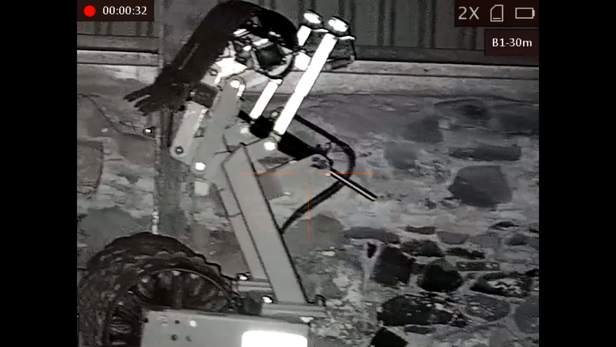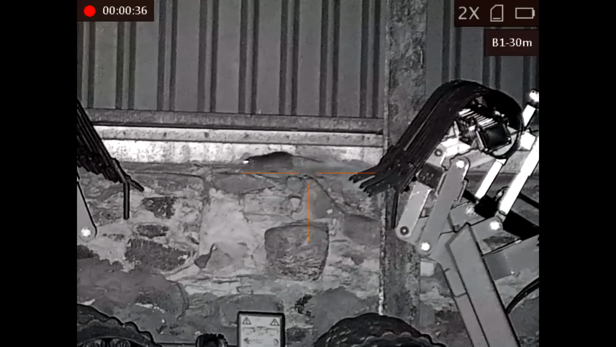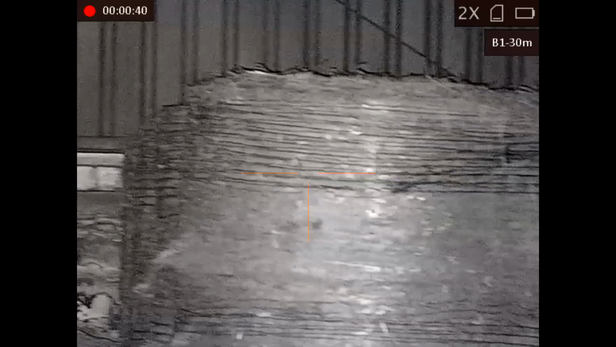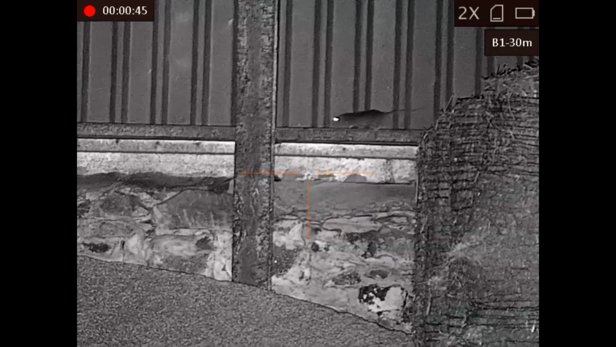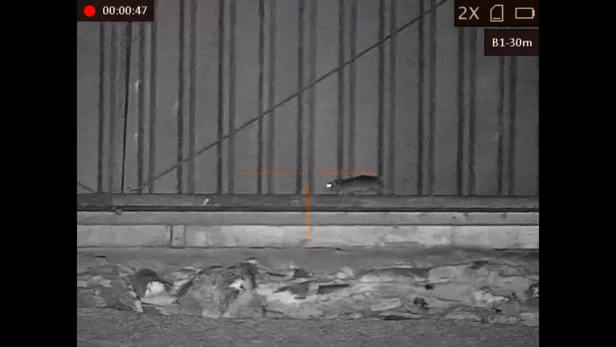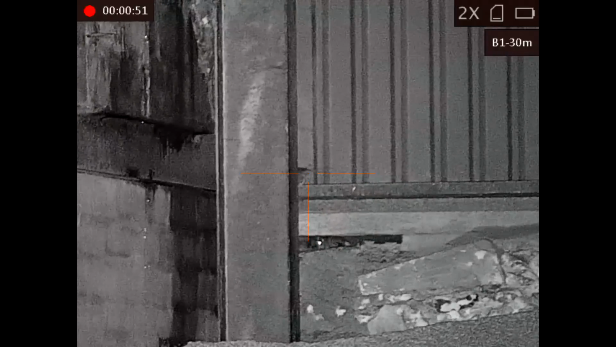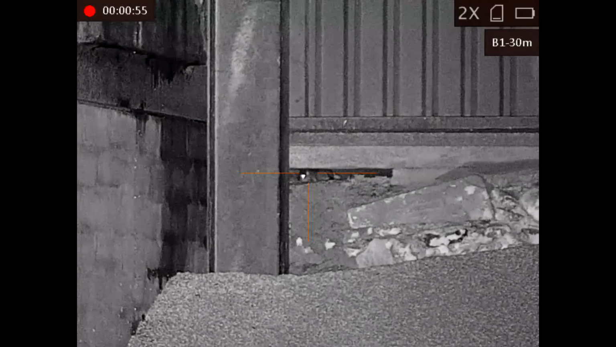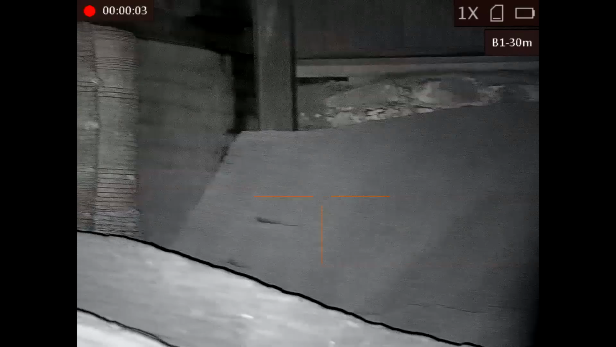But scanning around, and there's another one on the wall higher up, just seconds later. And I've definitely got this one.